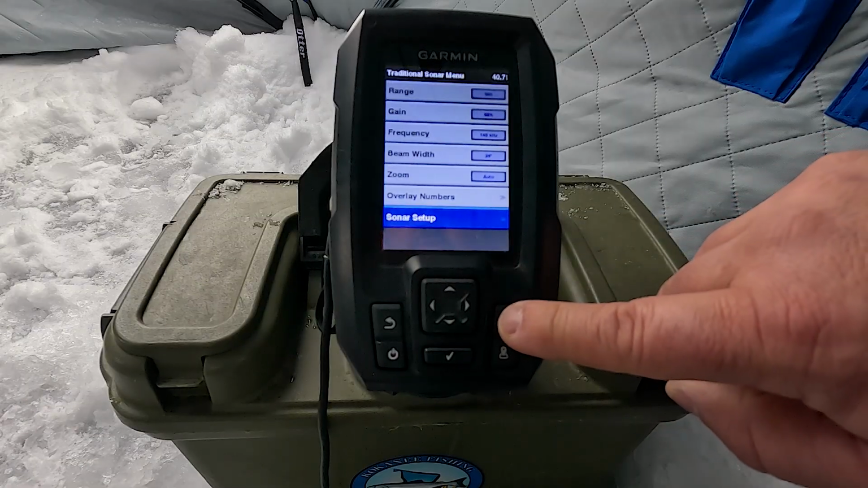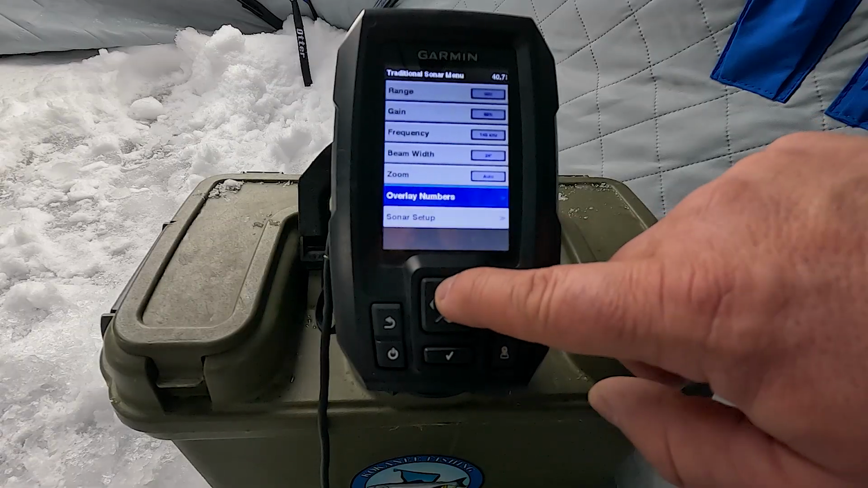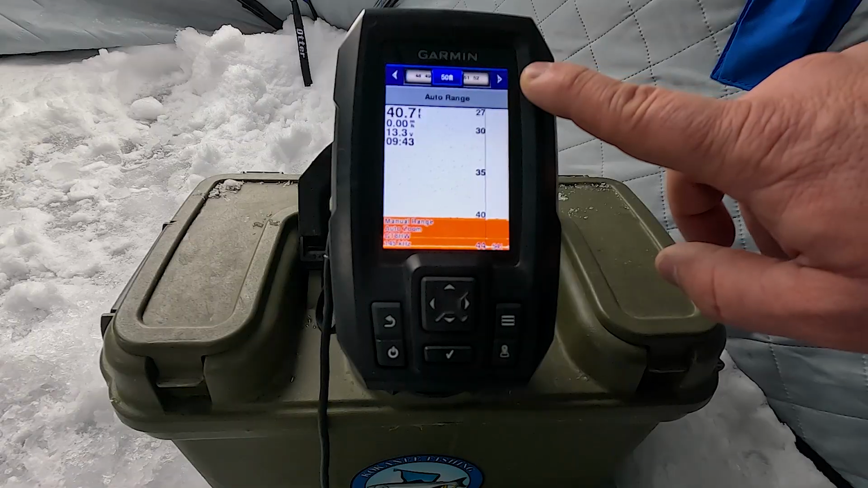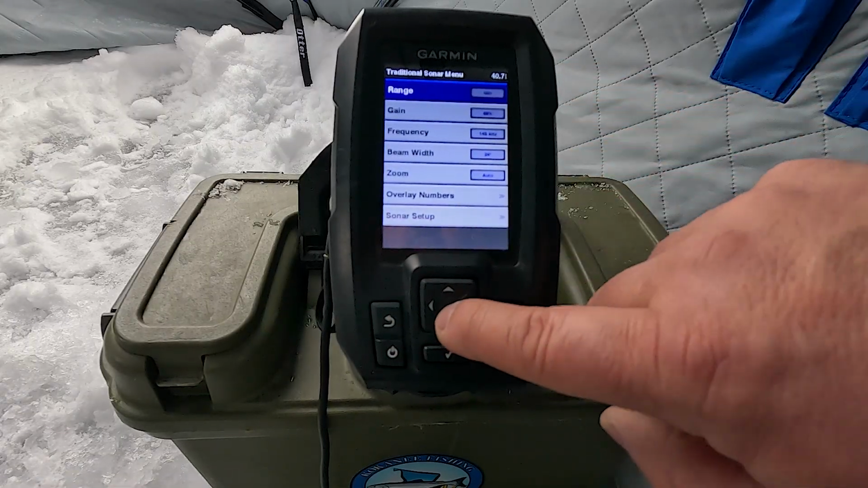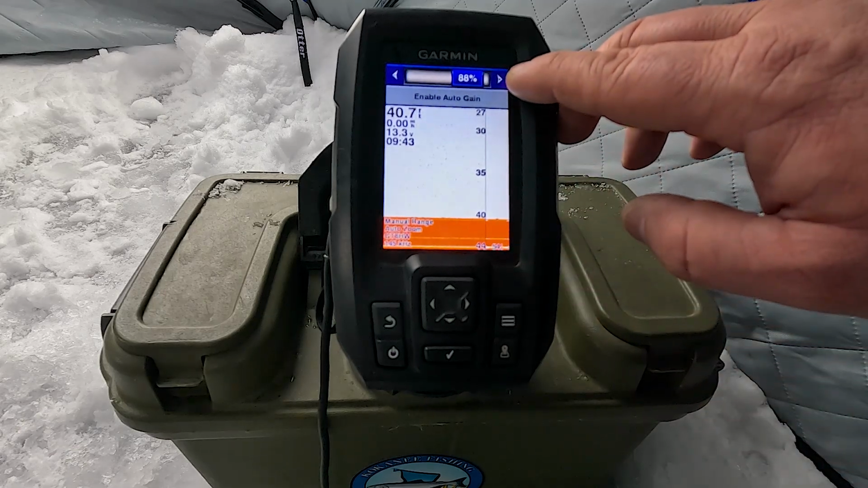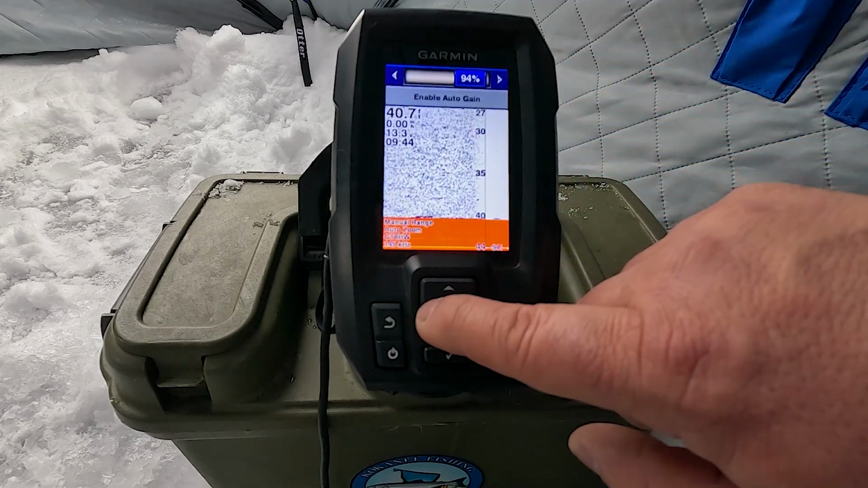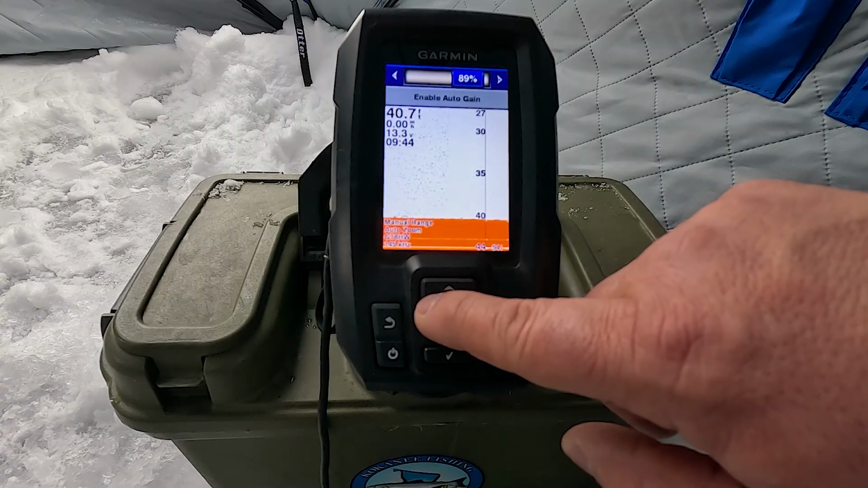It's right off of your main screen. You can quickly get to them. Again, range. I'm usually selecting a manual range. Gain. I'm usually manually selecting my gain to get rid of interference. You can turn it right up if you'd like, or you can turn it way down. It's entirely up to you.